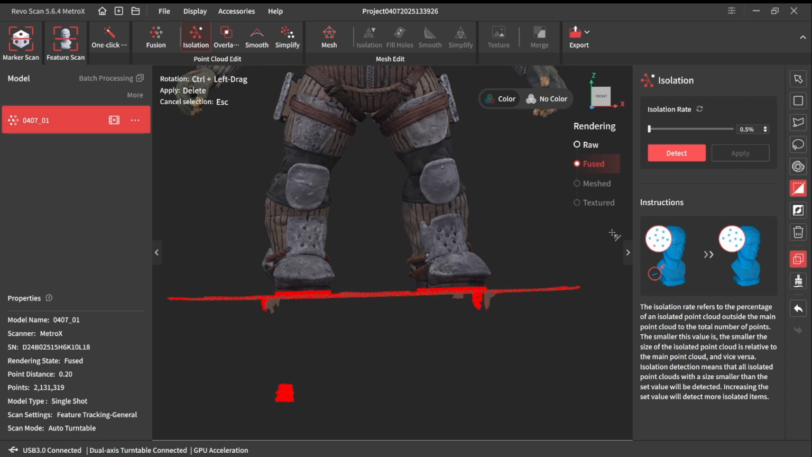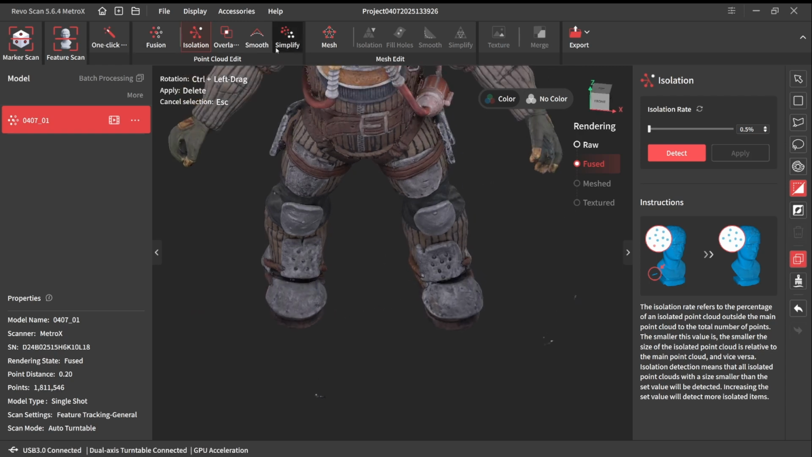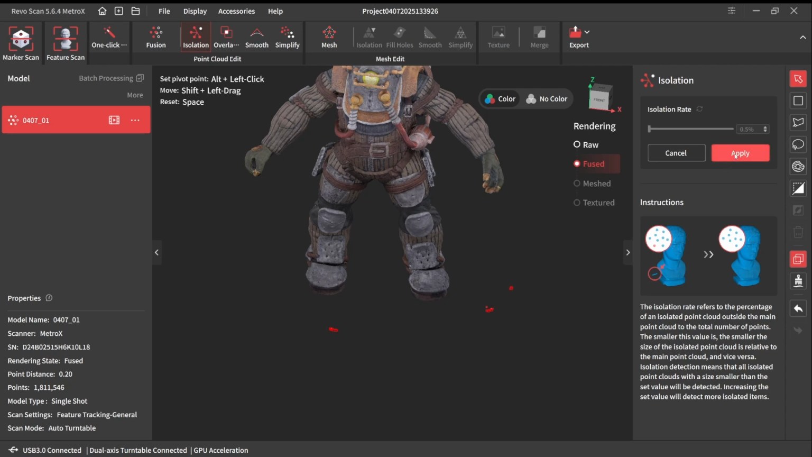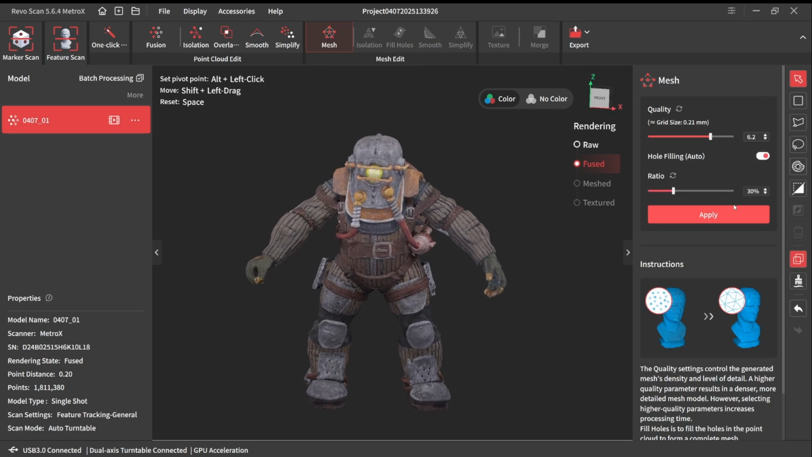Let's try that again. Make sure we're not clipping too much of the model itself. And clean that out. Let's do another isolation just because that created a few points that are floating around out there. Make sure we're not accidentally removing that elbow. And we can go ahead and move straight to mesh on this and let's do an automatic hole filling. Go and bring that down a little bit. I don't want it trying to fill in the bottom of the feet here.